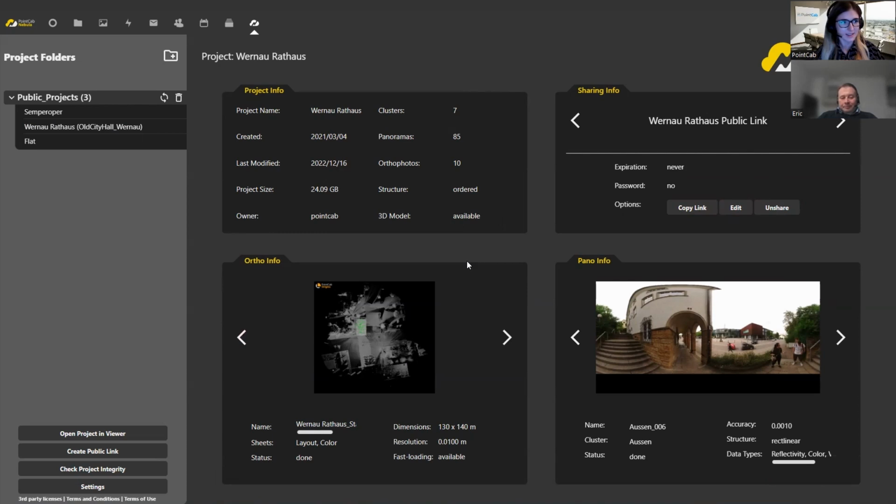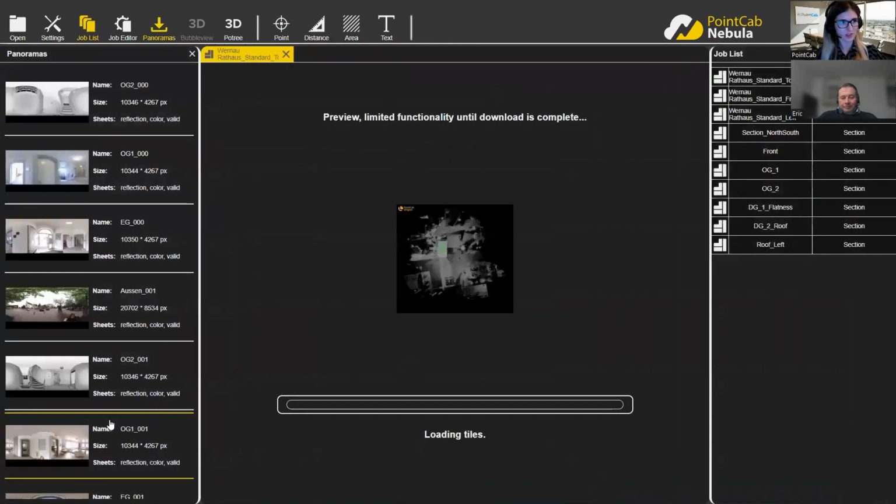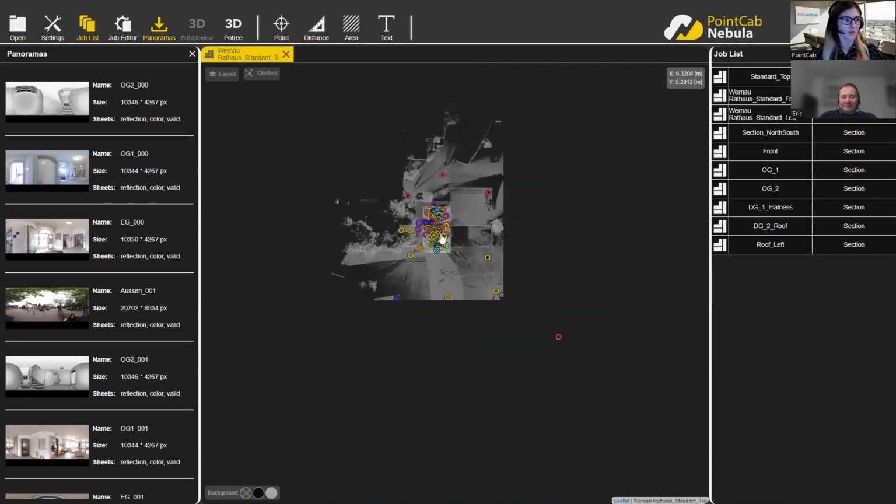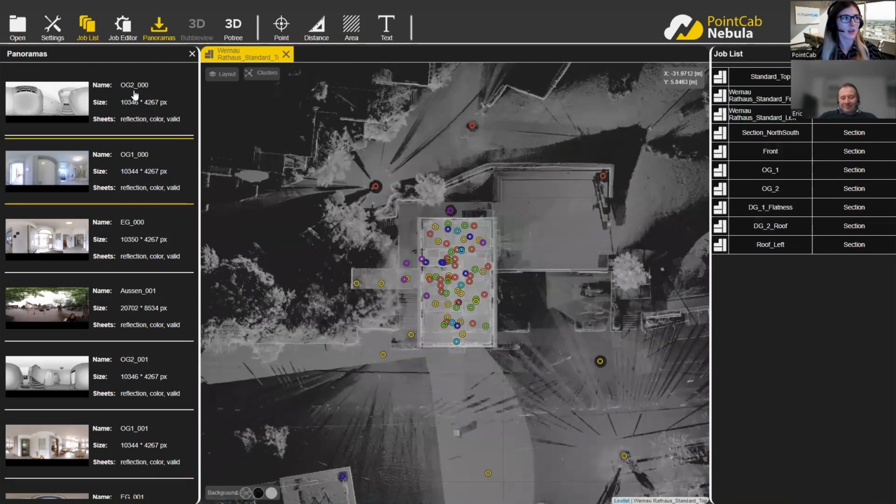The next part I would like to show you is the viewer. So basically when sharing a public link, this is what the end customer or the end user will get. As if I'm now the person who gets the link to a project from you, then is this the layout or surface that I see on my screen? Exactly. So it's going to be the project that is open in the web viewer here.